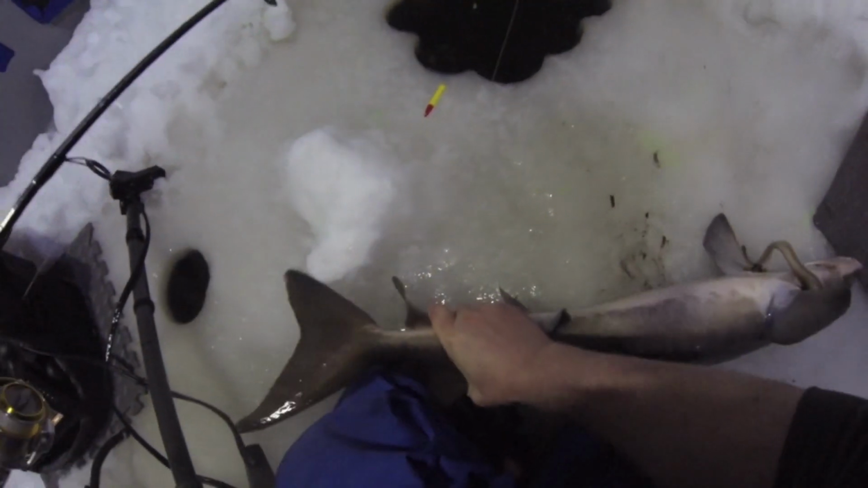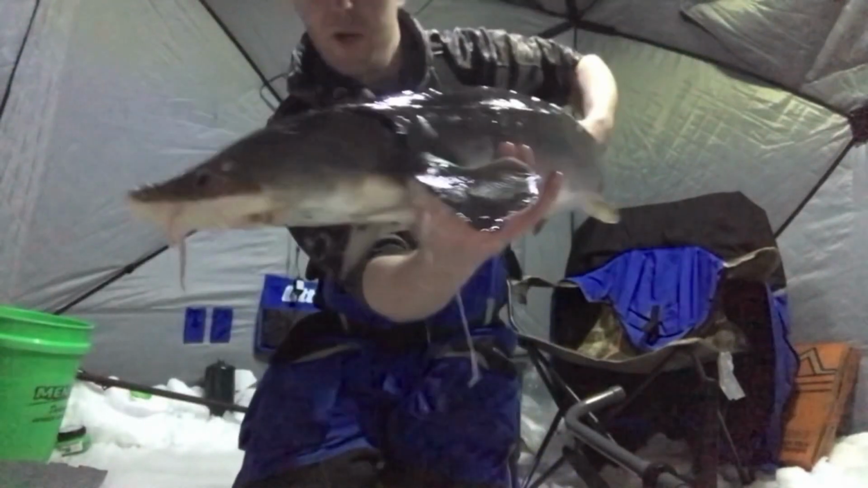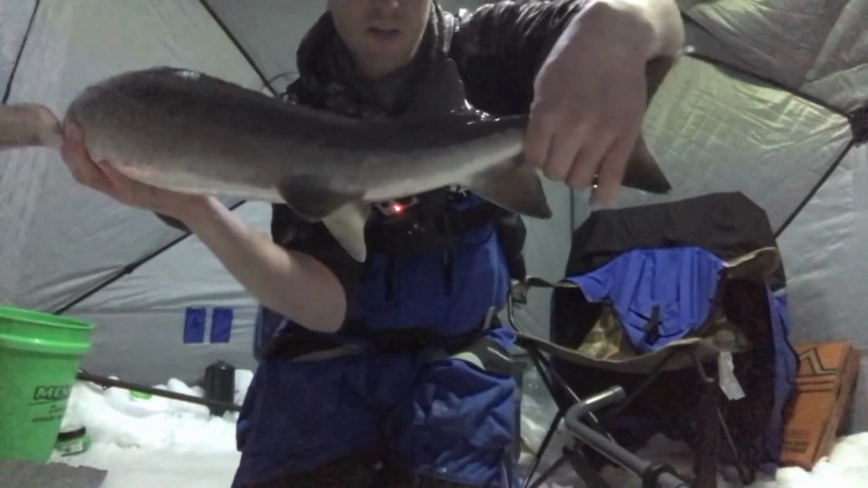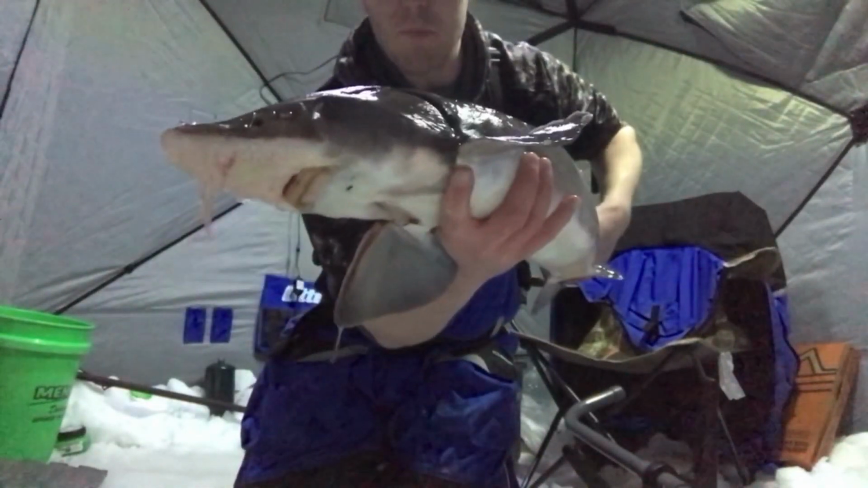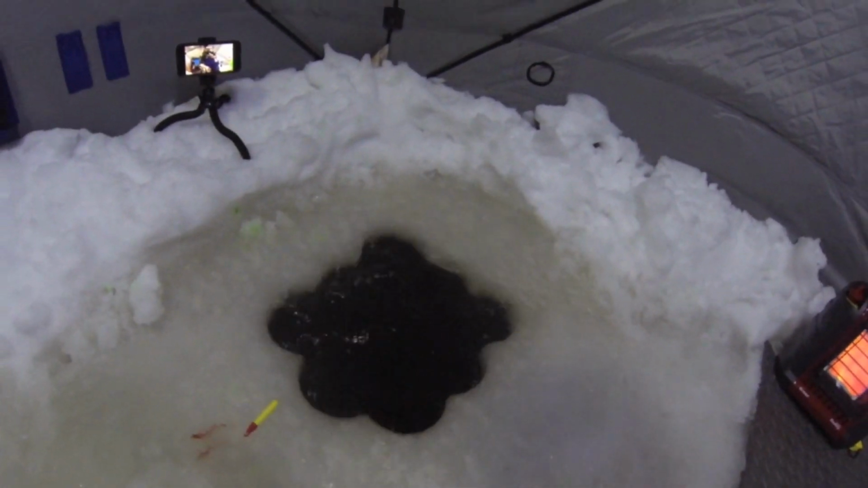Oh, wow. And he's got a lamprey on him. Well, we got fish number 3. Got him up pretty quick, and he had a lamprey on him. I'll probably show that here in a minute. But he is ready to go. Smallest one of the night. See you later.